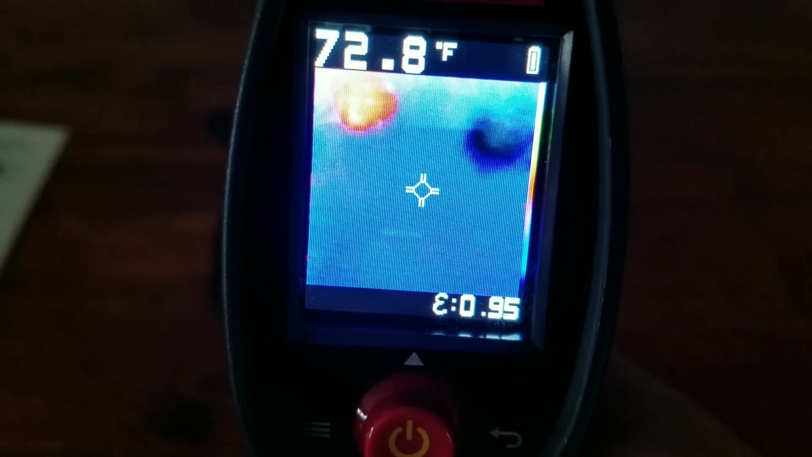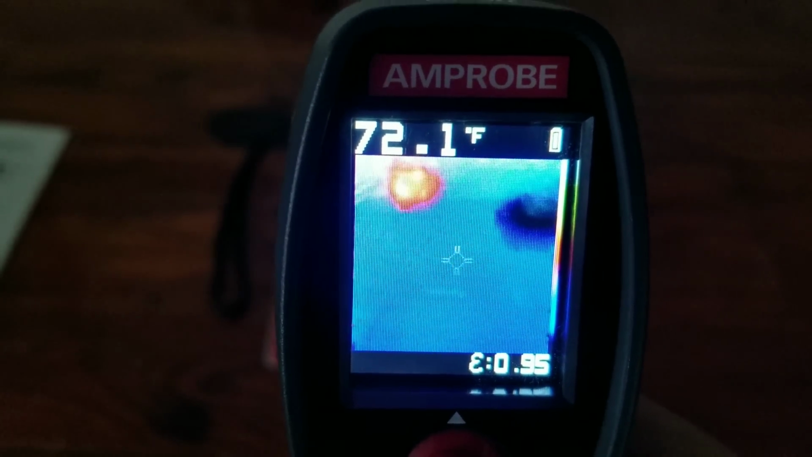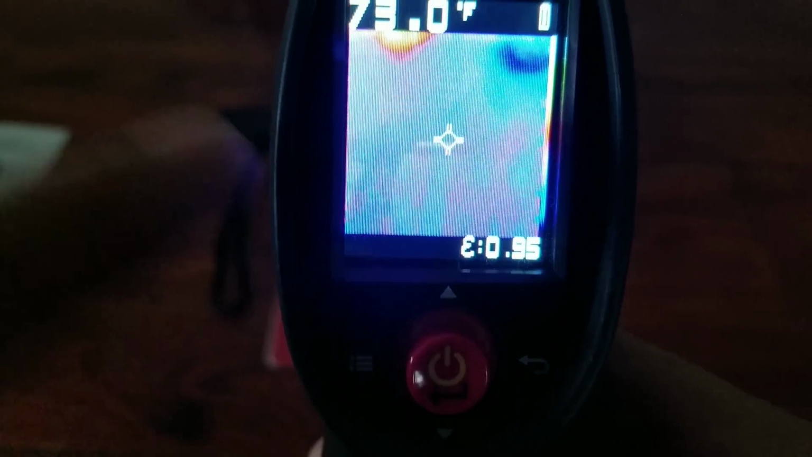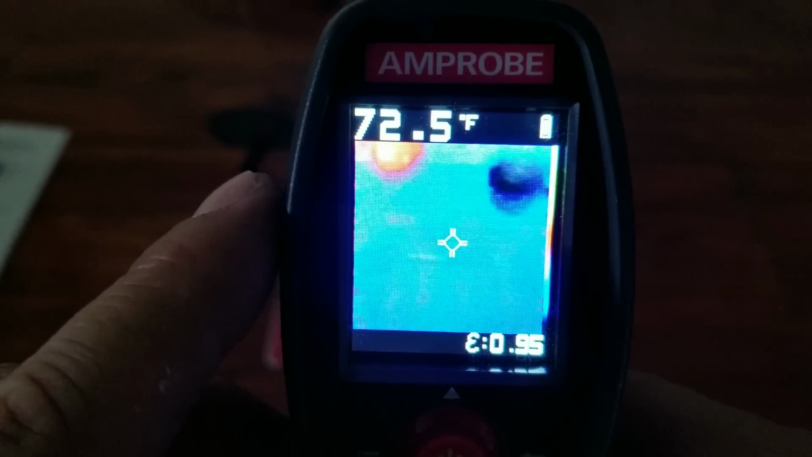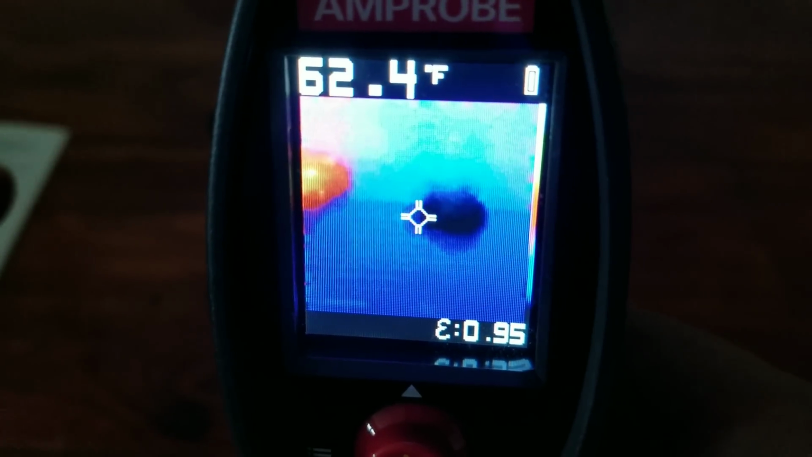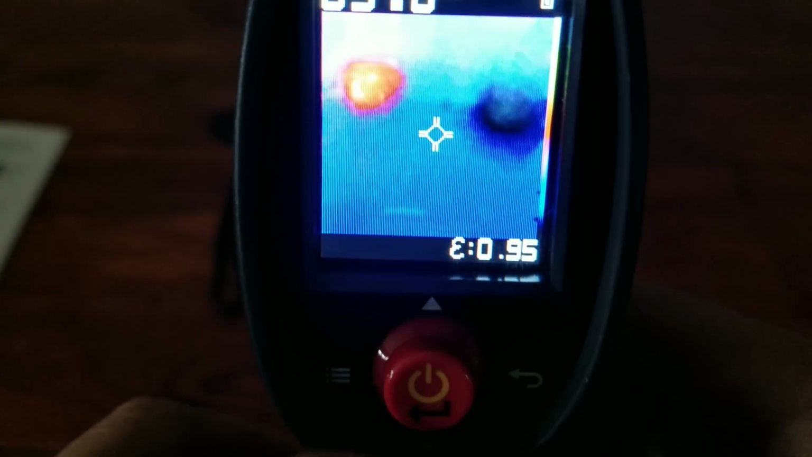I went ahead and turned the lights off because it was obscuring the camera a little bit, so you couldn't see the display very well. But all you have to do to power it up is hit this power button right here. Just hold it in for 2 seconds to turn it on, 2 seconds to turn it off, and it tells you that right there on the top. But this is what you're going to see, obviously. In front of us I have a small candle and just a little cup of ice to get a little contrast for us while we're playing around with the tool.